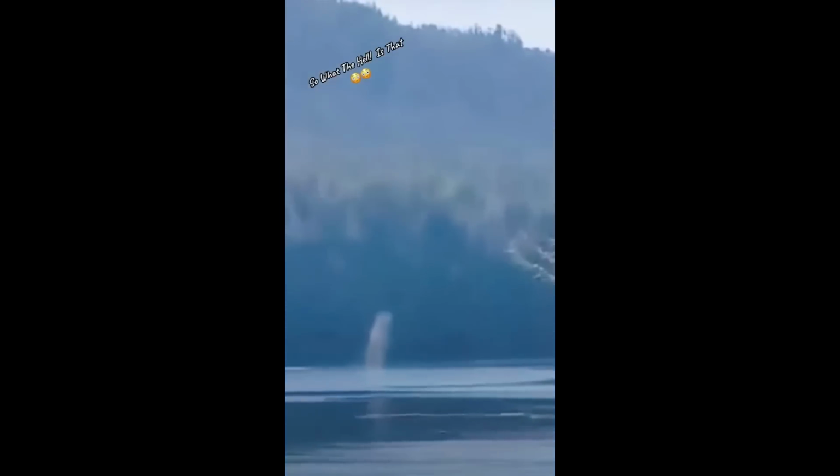Strangely, this mysterious, smoky figure appears to be surfing on the water. The odd part is that lakes typically don't have waves like the ocean, so there shouldn't be any real surfing happening. After a while, the first smoky figure starts to fade away, but then another identical one emerges from the water. This is followed by a third one.